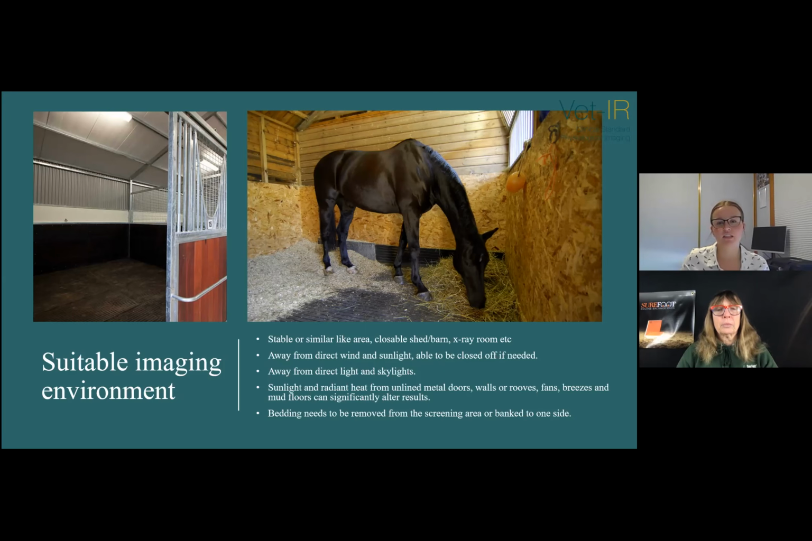And then lastly, bedding needs to be removed from the screening area, or at least banked to one side, so the horse is standing flat and we're able to see the whole hoof. So either of these pictures above. The bedding's banked to one side in the right one, and then on the left, it's completely removed.